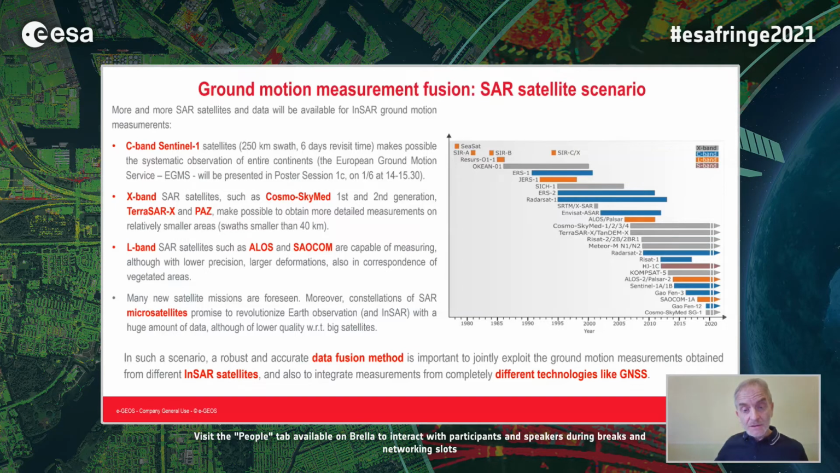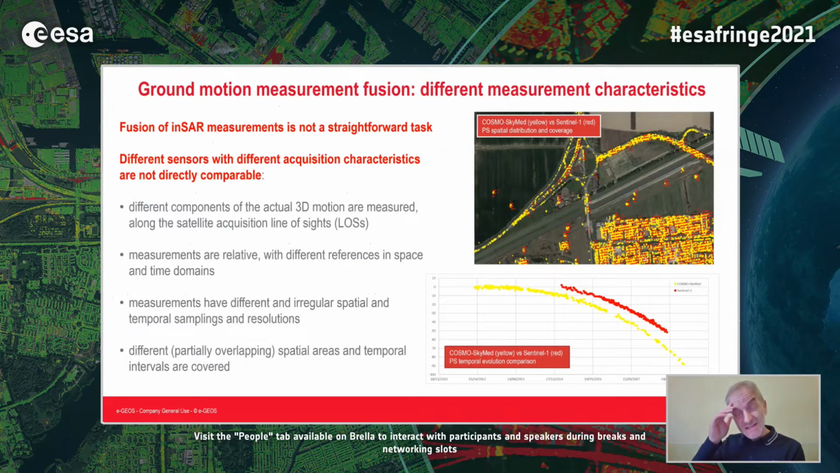So in this scenario, we believe that it's important to have a method to integrate together in a robust way the different measurements from all these InSAR missions, and also to integrate data from GNSS and other technologies. This task is not completely trivial because different sensors with different acquisition characteristics are not directly comparable.